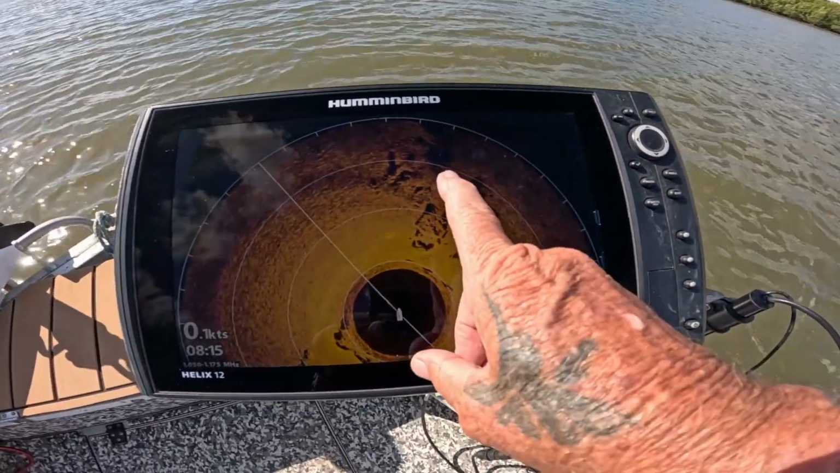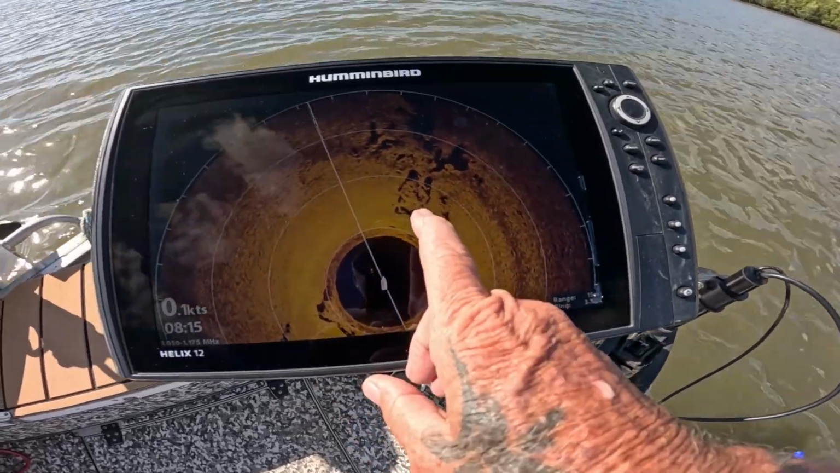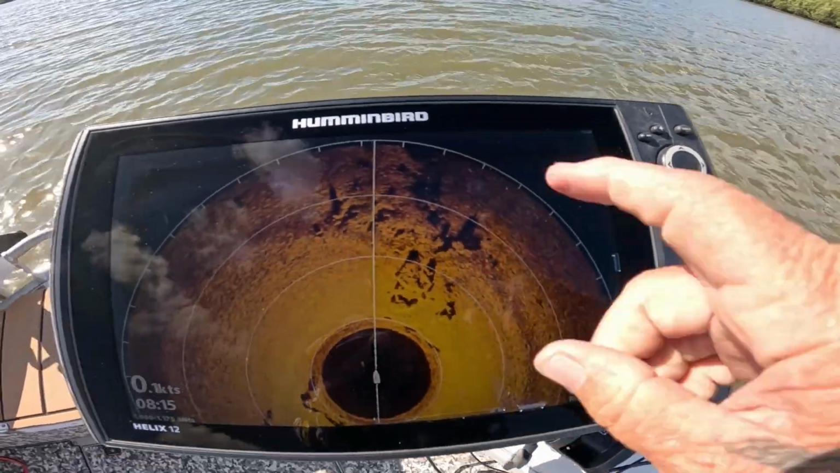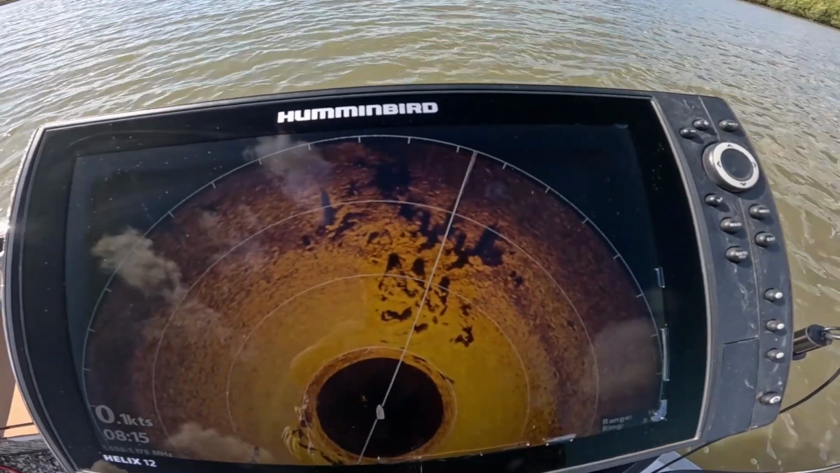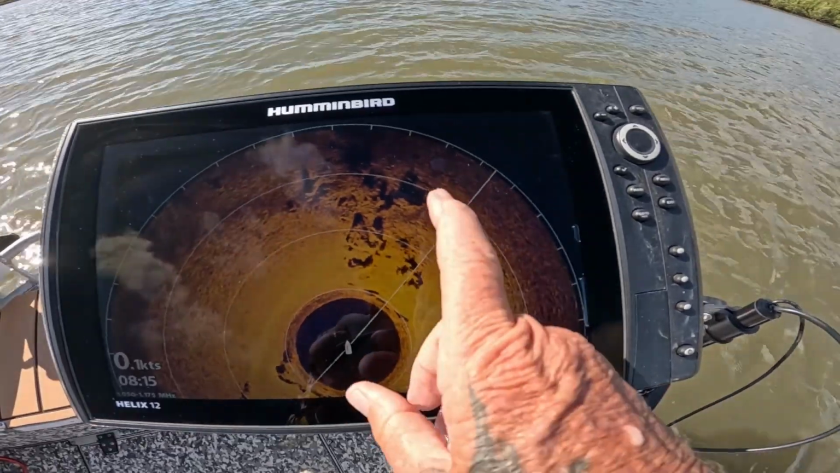And there's one there, there's a couple there, one there, and we'll see those disappear because they will move. There's one right there. Right, they're gone.